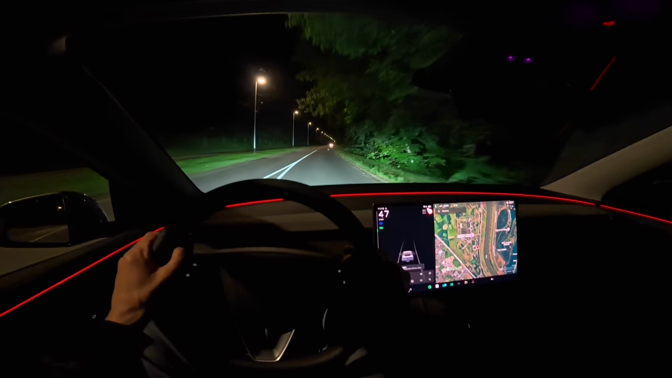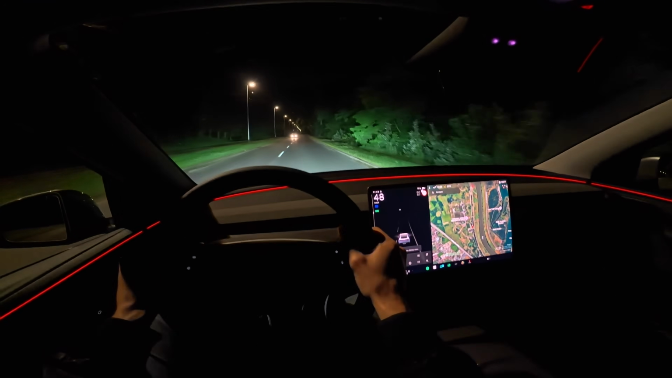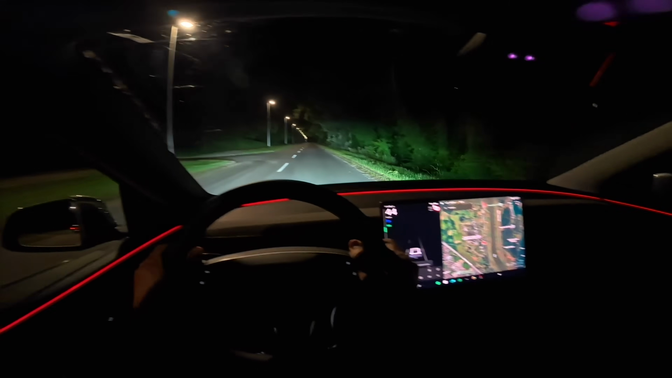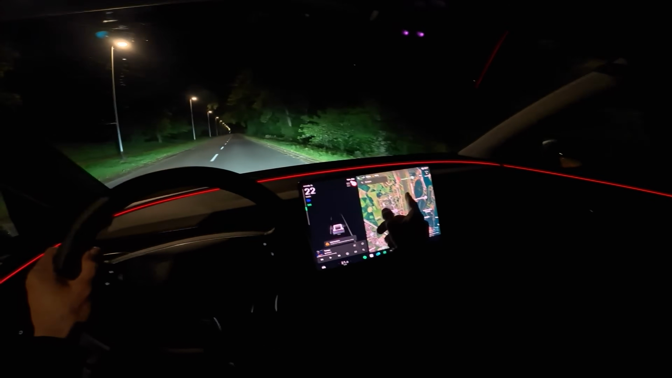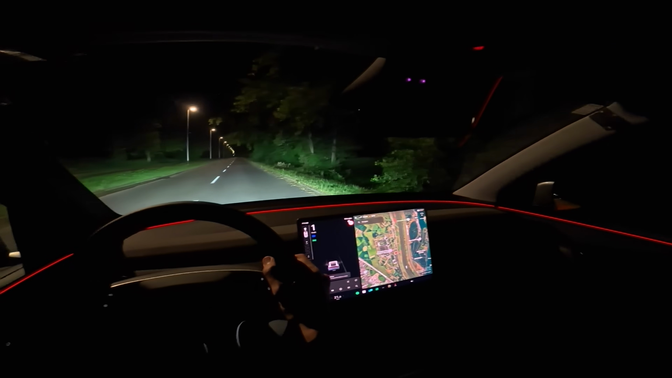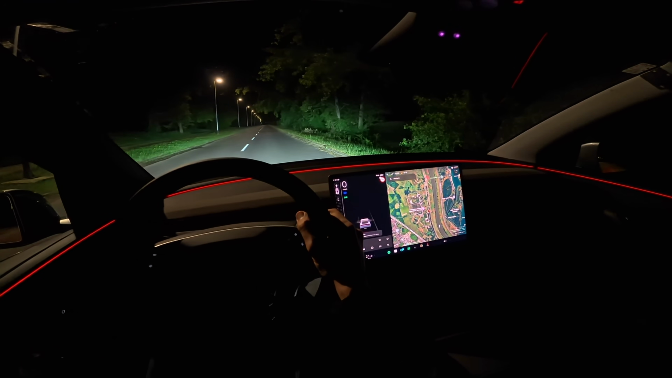There's a car, so after he passes, I will do the 0 to 100. Now, there's an unfinished hospital here, and there was a fire like 2 days ago, like a big fire. So I hope they didn't block that road. No one behind me, that car went far back. So just hold the brake, accelerator all the way, and release.